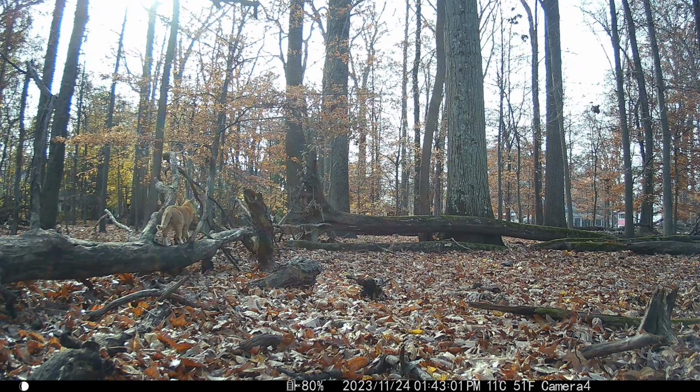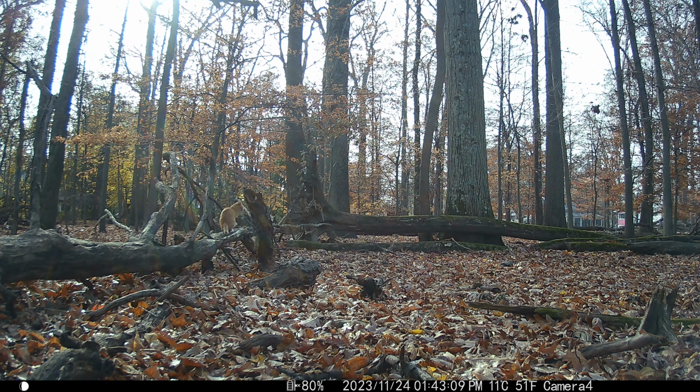Here she is again. It's a beautiful fall day in November, about 51 degrees. As she walks across this tree, she's probably just thinking about what she's going to do today.